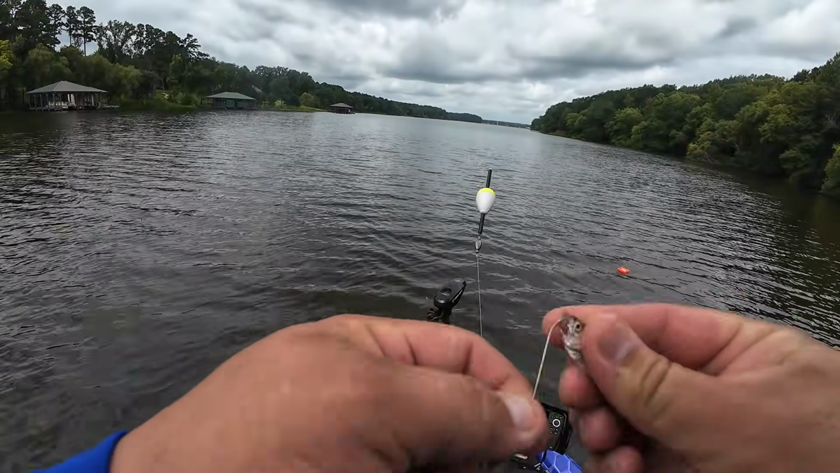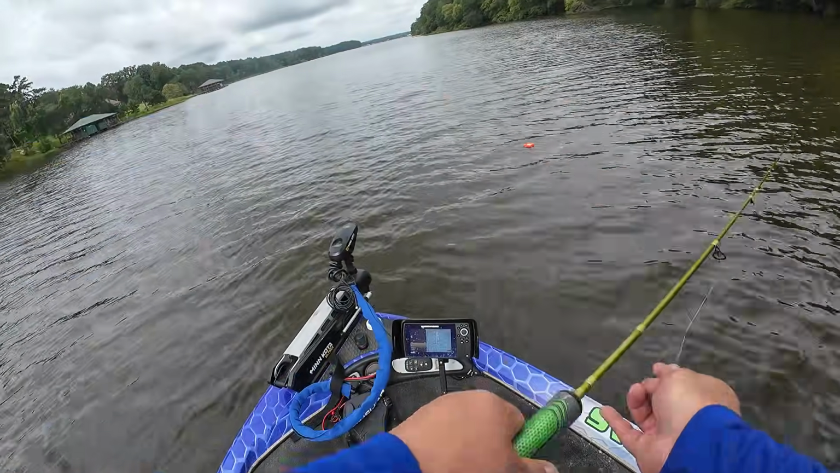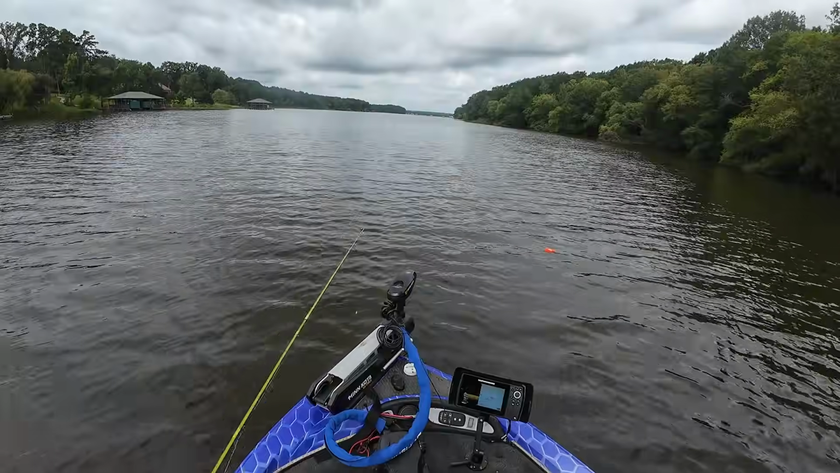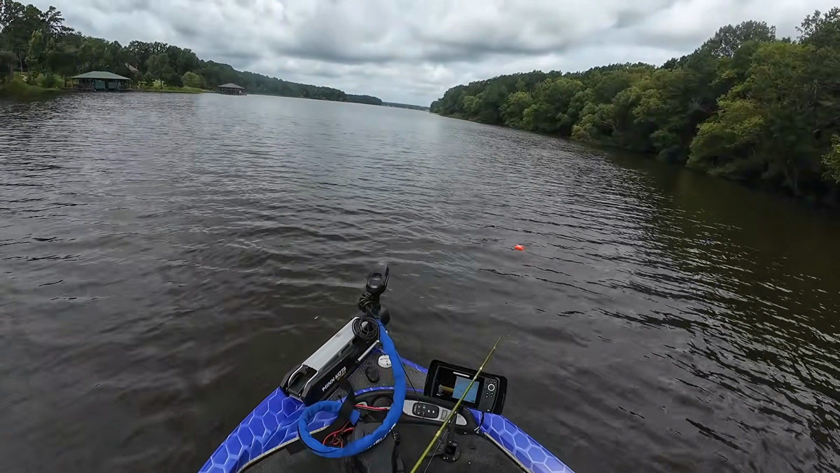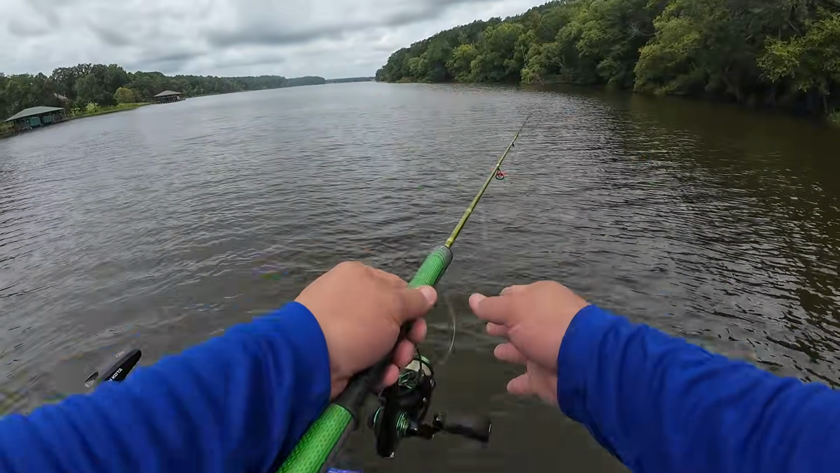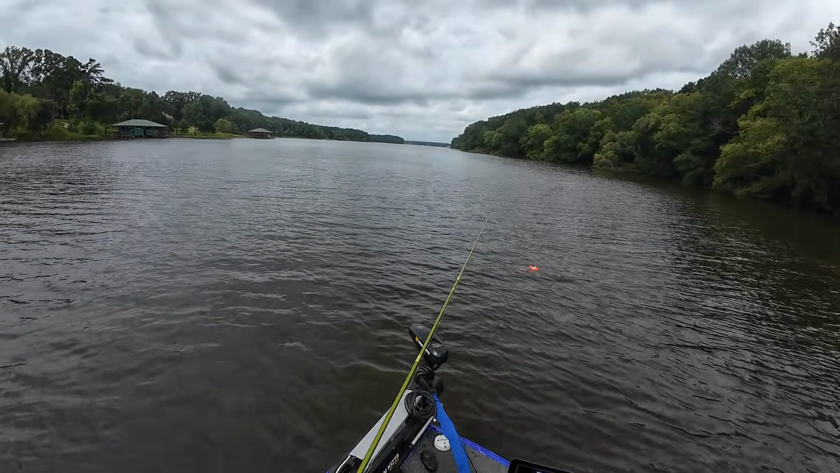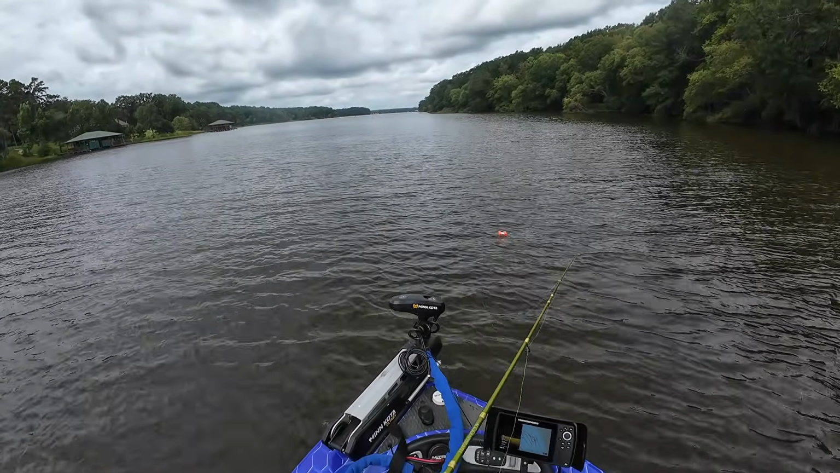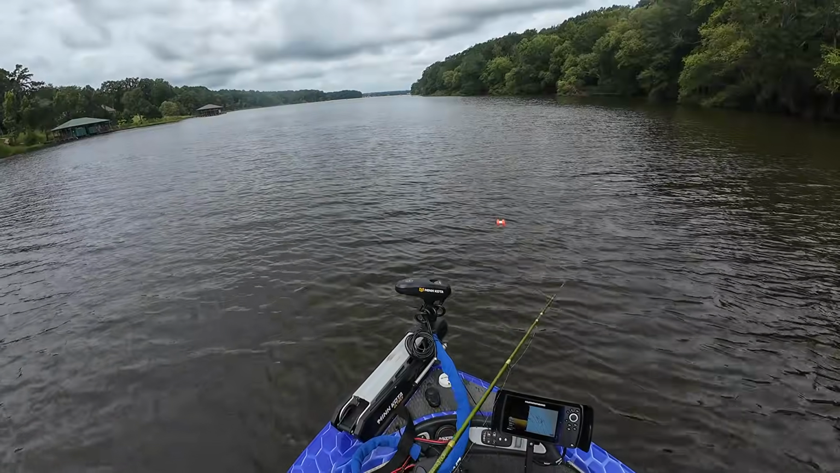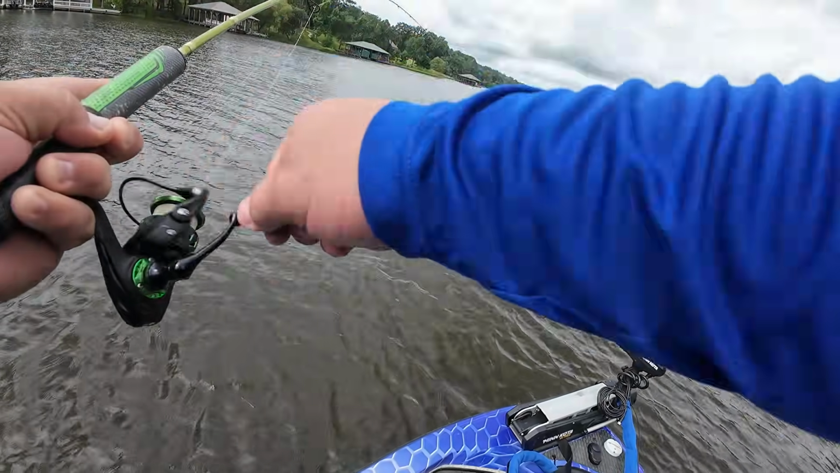Hey guys, this brush pile's in about 11 feet of water. I said I would concentrate on 12 to 16 today, but ran across this one, and there's a couple of fish on it, but I don't know if there's any keepers on it. But there you go. There he is. Oh, that's a stud, I think.